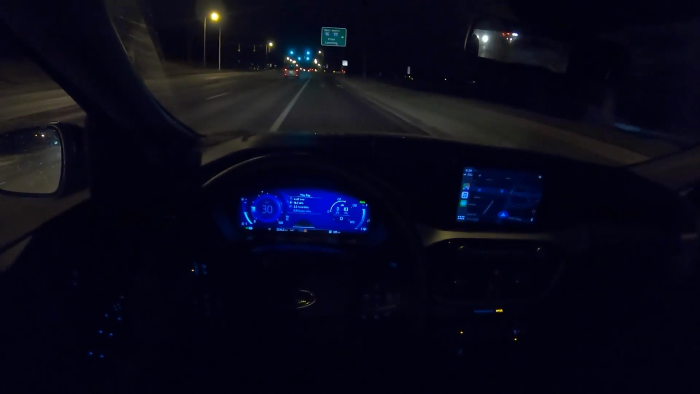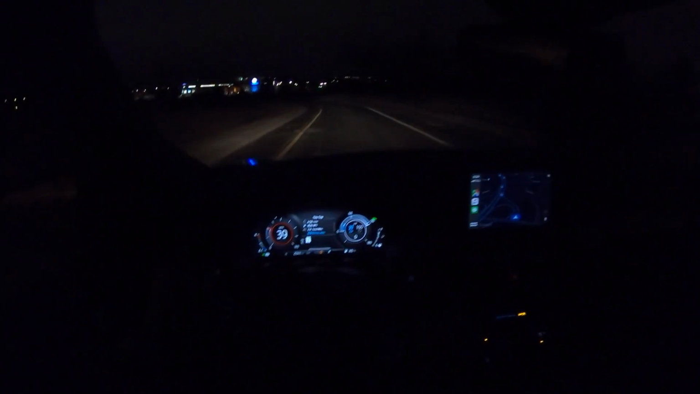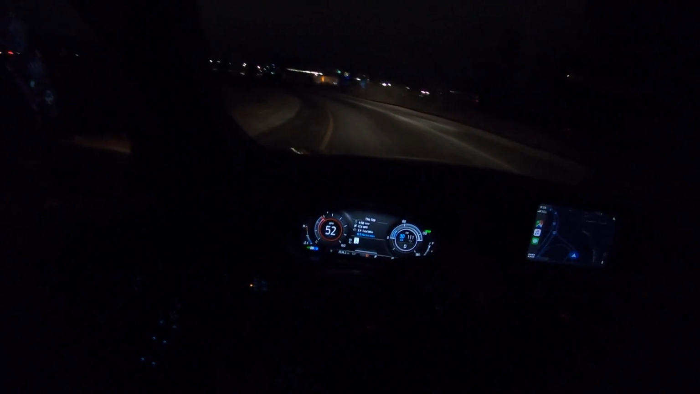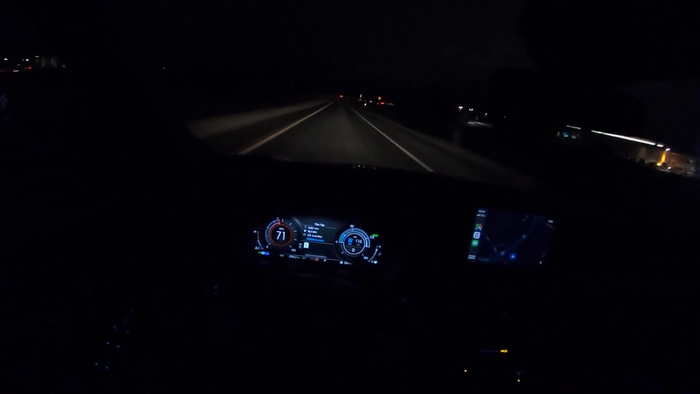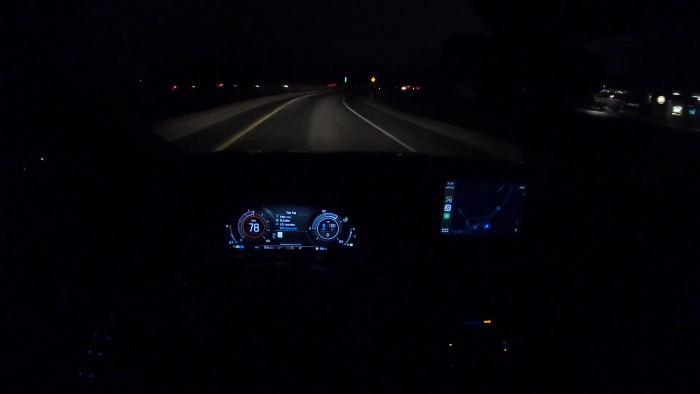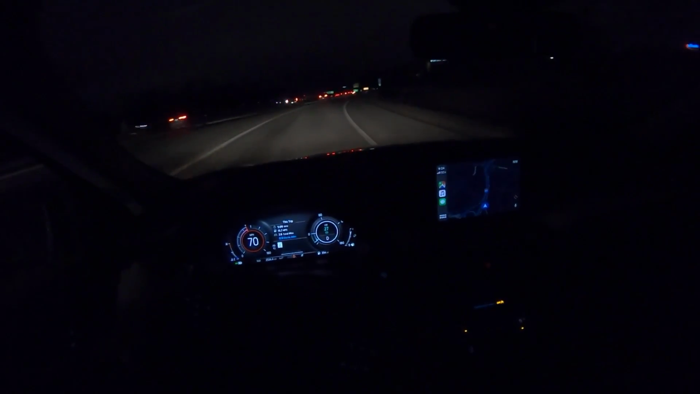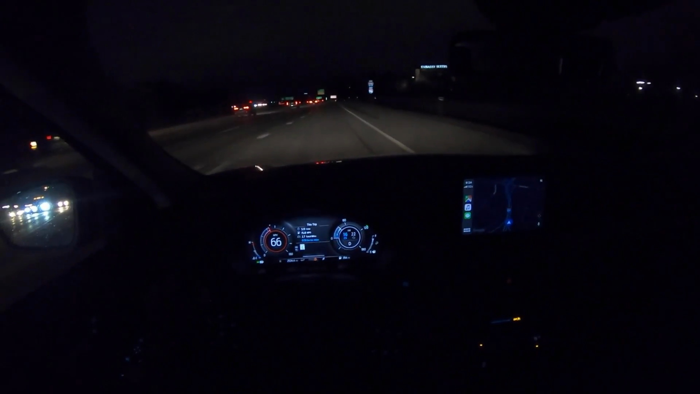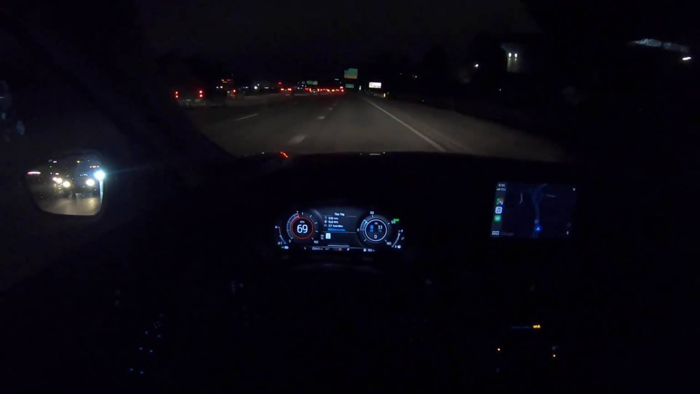There's a decent amount of mechanical grip and steering feel as well. Throw it into sport mode here. You do get a little bit more regen off gas, off throttle in sport and eco mode.